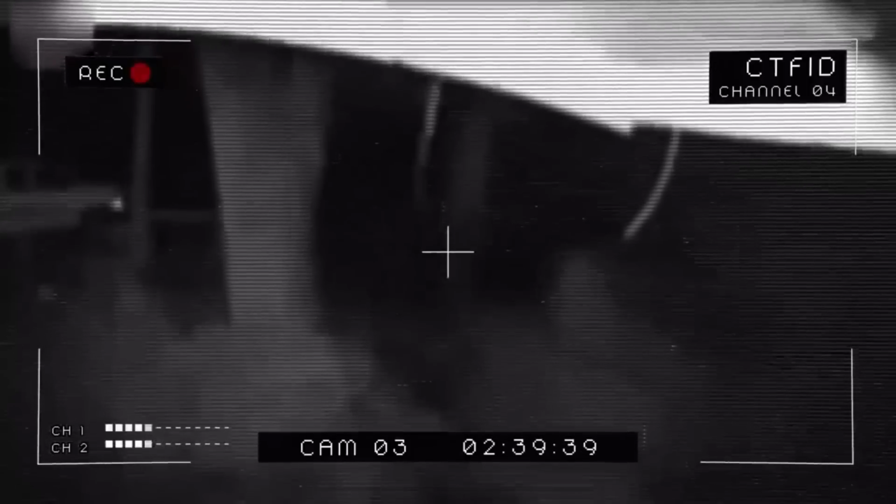A scary ghost. Let's check out this clip captured on a home security camera outside a house. You can hear faint footsteps before a blurry figure appears and moves across the screen. Since the video quality is poor, it's hard to make out any details. Is it a prowler, or could it be something paranormal?